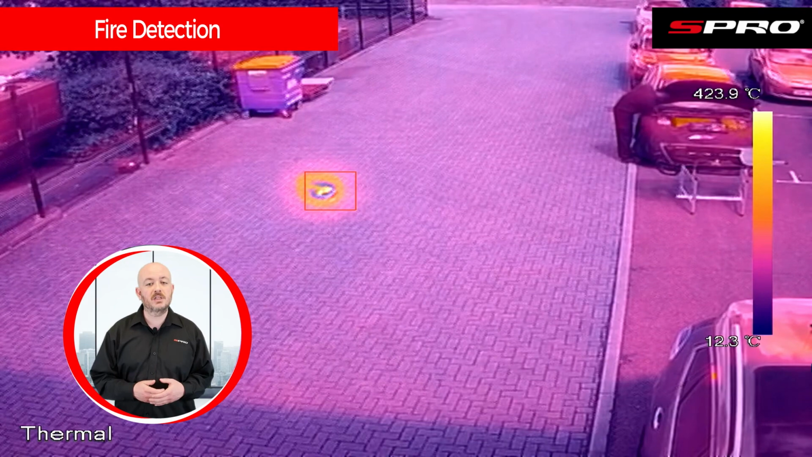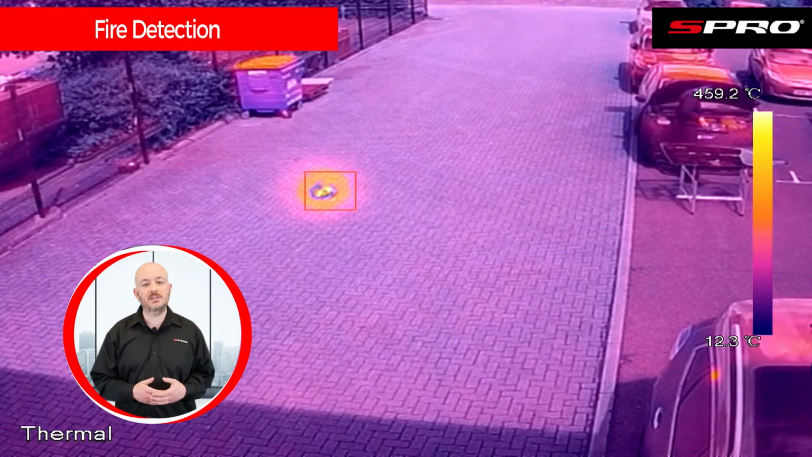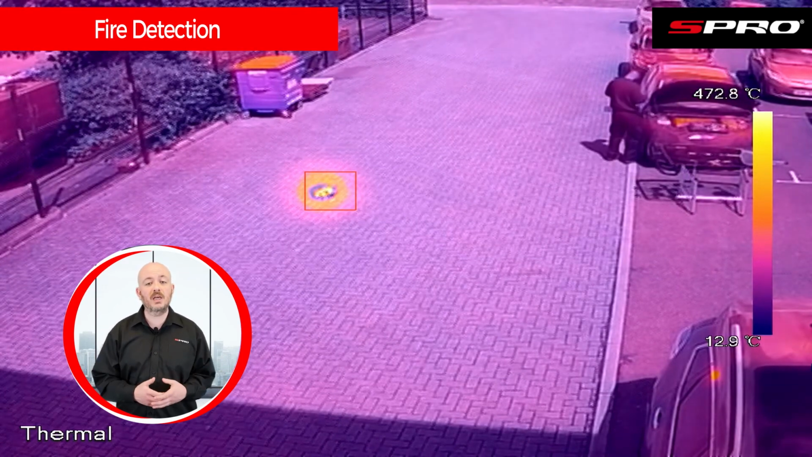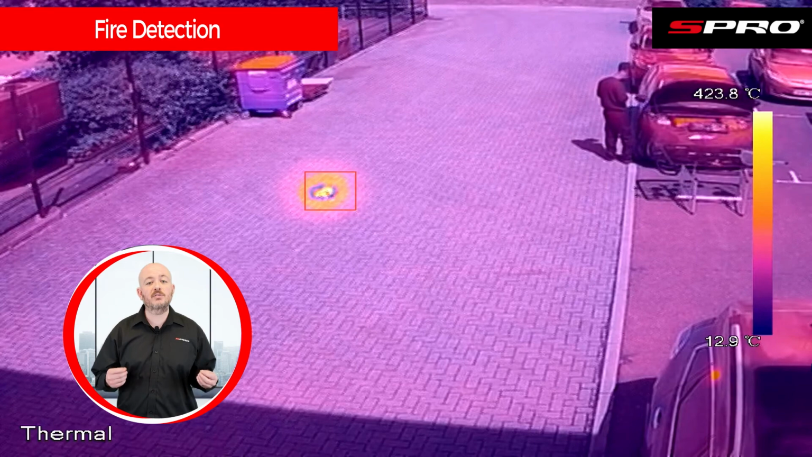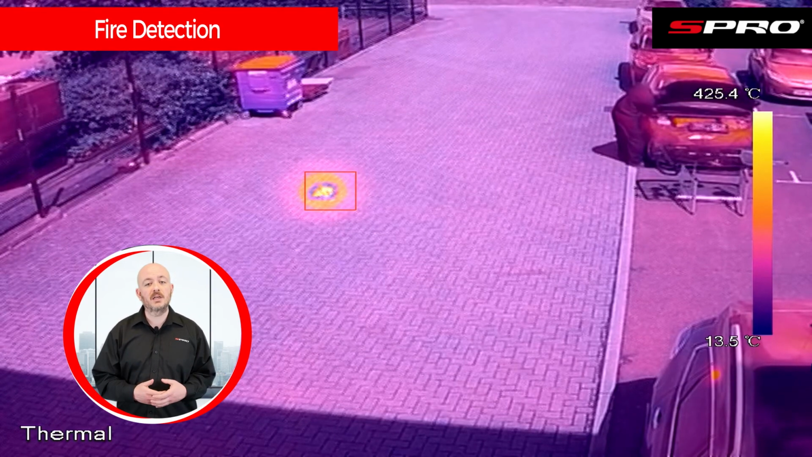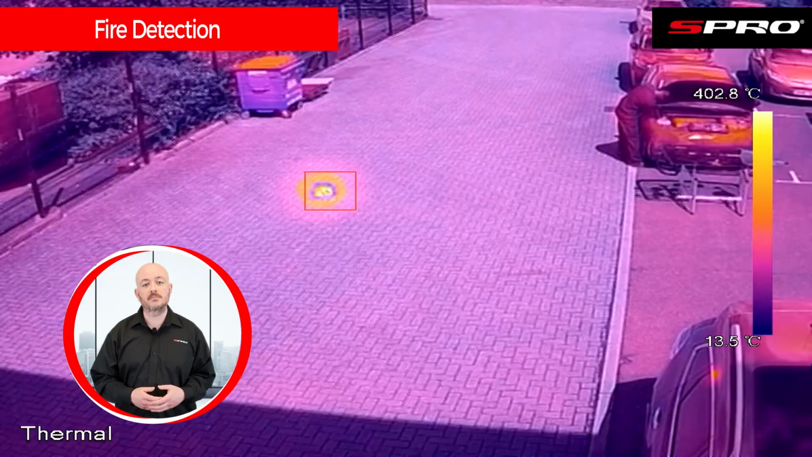So as you can see, thermal cameras are useful in a number of applications, from detecting hidden targets to monitoring the temperatures of important areas, as well as being packed full of advanced features like fire detection and temperature measurement. And not forgetting making the everyday activity of providing alarm information more accurate.